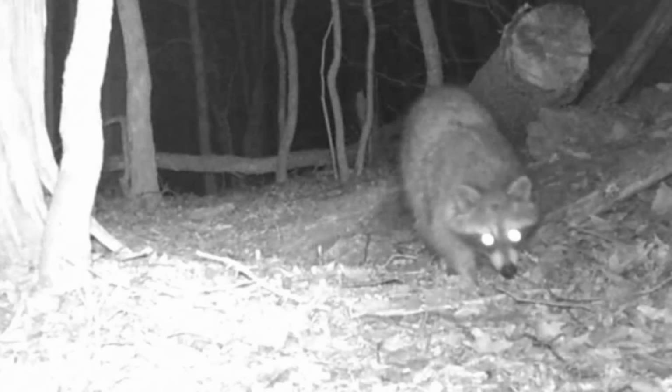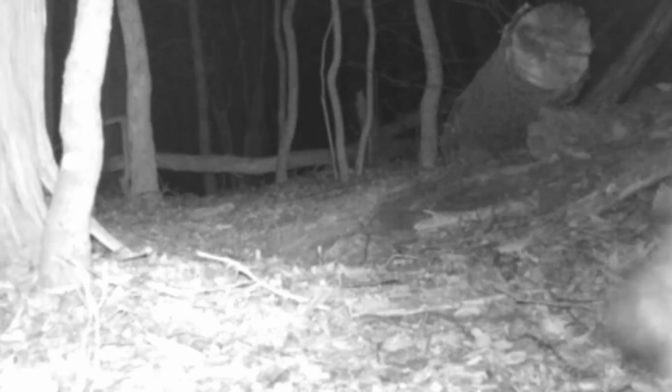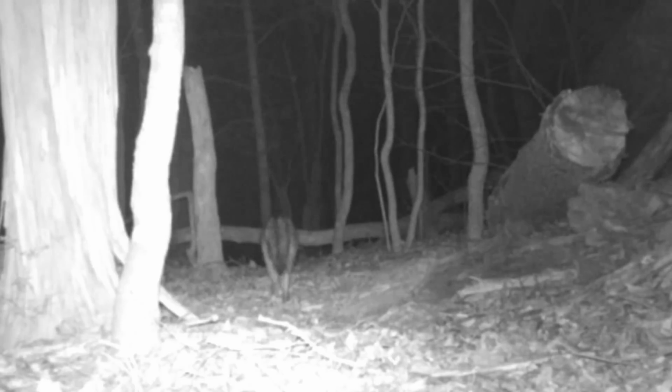Crazy. Well, there's old Rocky up on the ridge top, moving through. And guess who's following him? The old fox. Seems like he ain't far behind that coon.